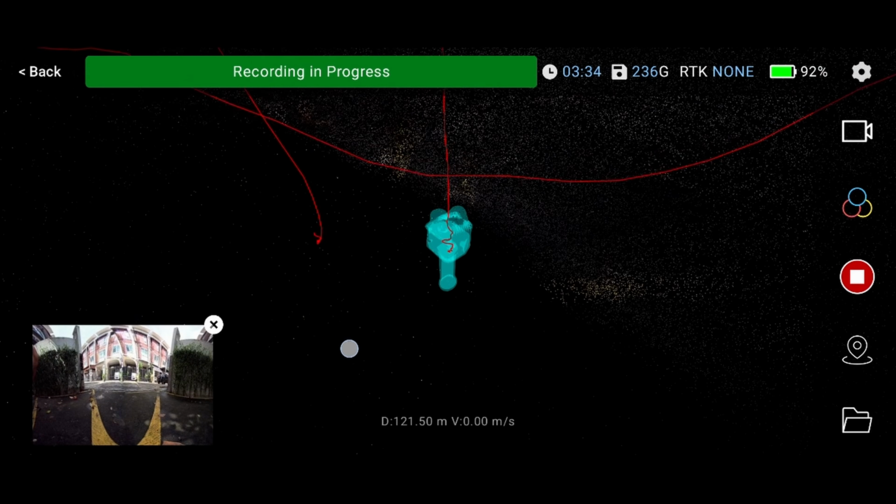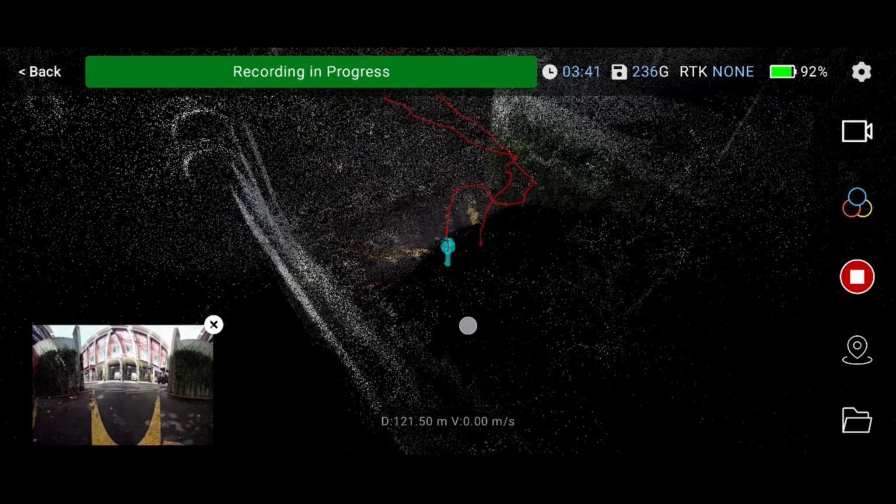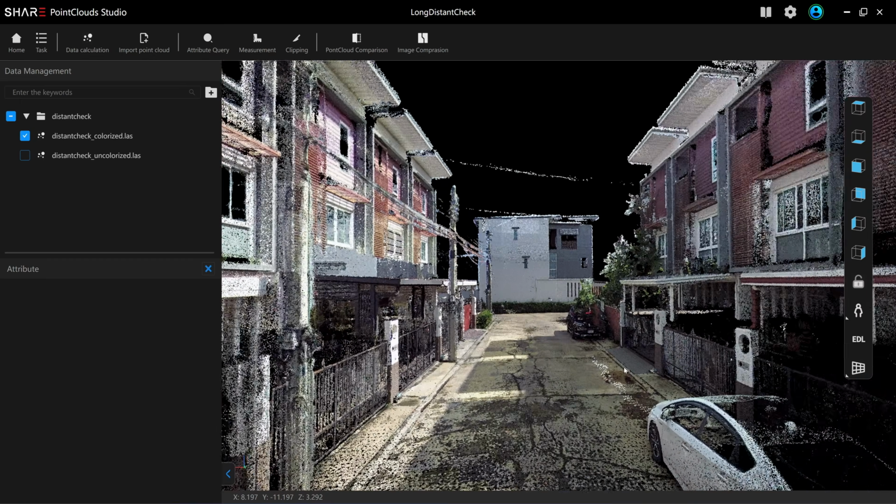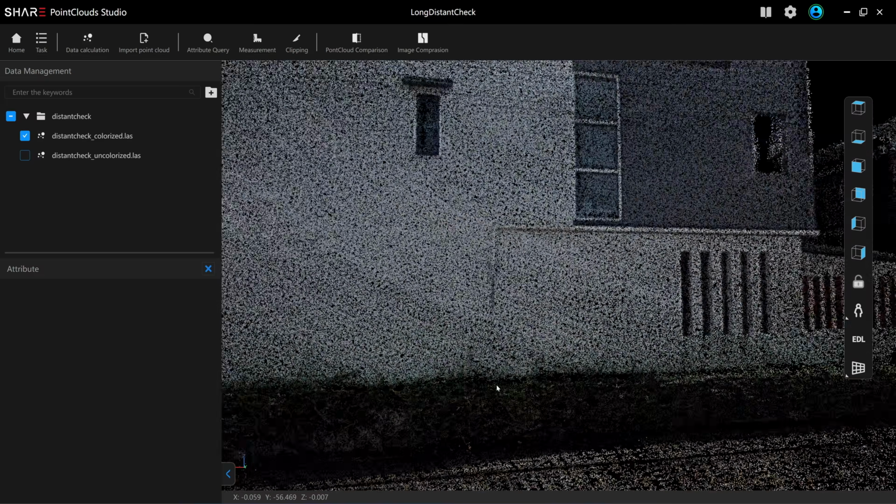You can see from the phone screen that the starting and the end point are not matching. Let's see if the SLAM algorithm can fix this. They have a function to remove dynamic objects. I forgot to turn it on. Okay, you can use the scroll wheel on the mouse to increase or decrease the speed.